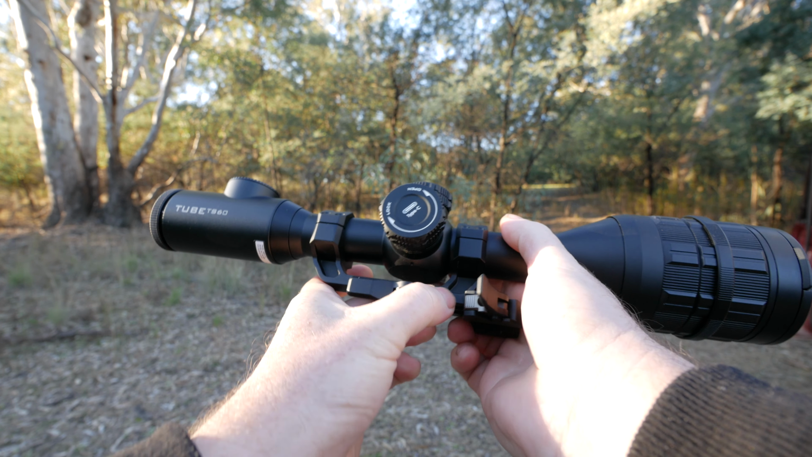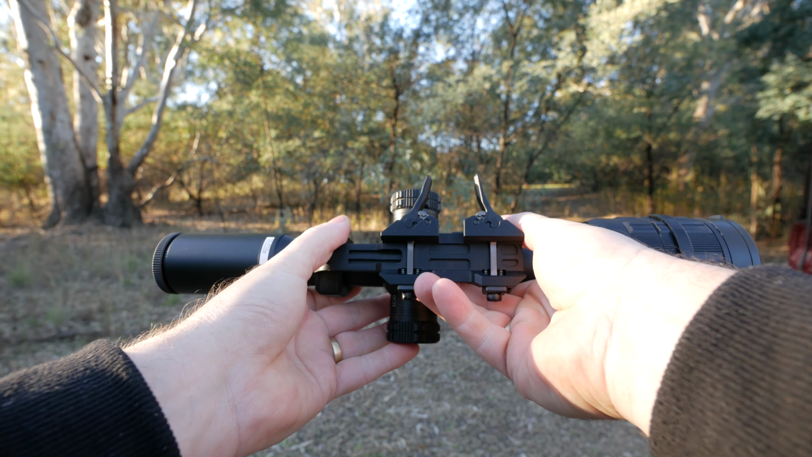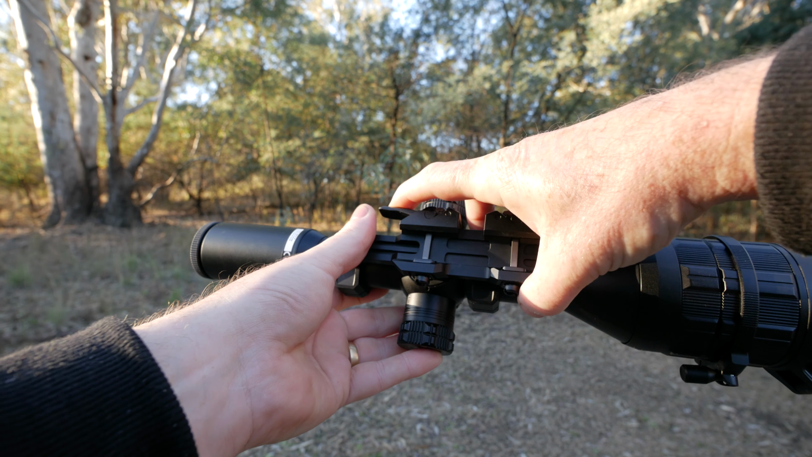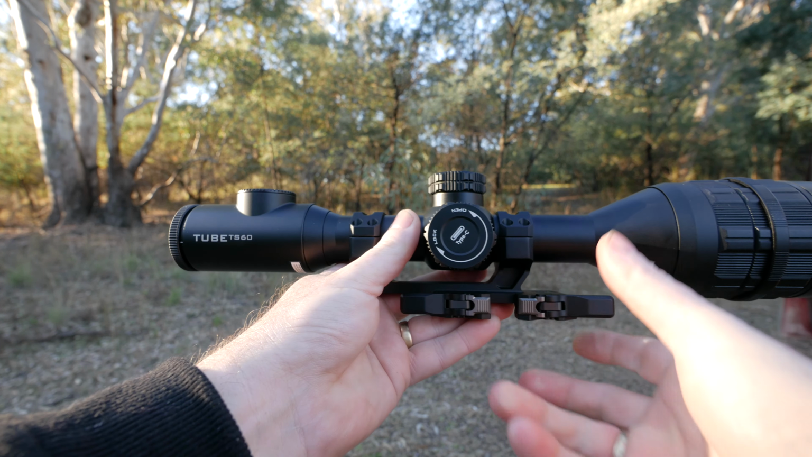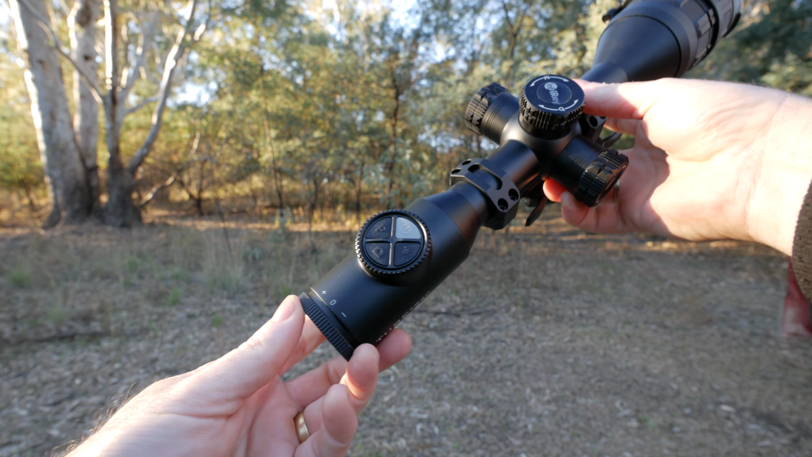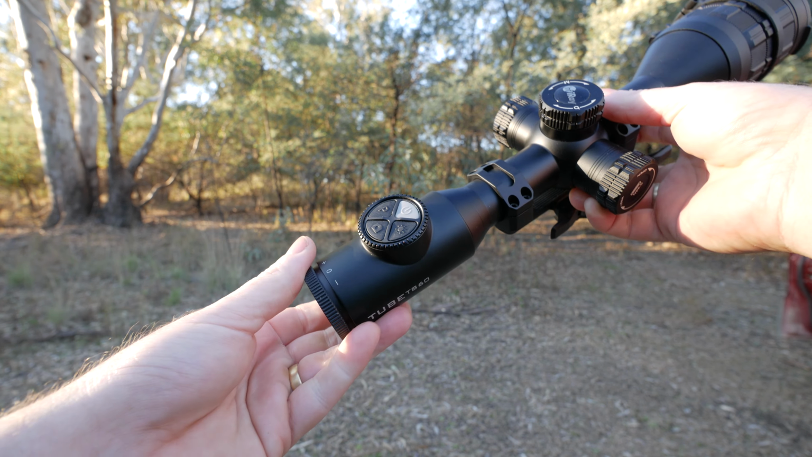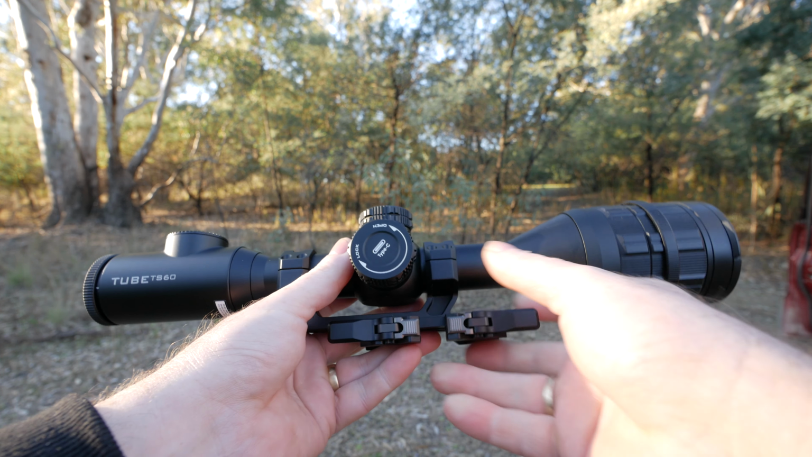This new mount, absolutely love this new mount. It's very easy to adjust, and it clicks on like that, nice and easy. You can adjust it to get a nice tension where you don't feel like you're going to break anything. It just clips on nicely, locks it, and I imagine it will give very good return to zero, being a one-piece rail over two-piece mounts.